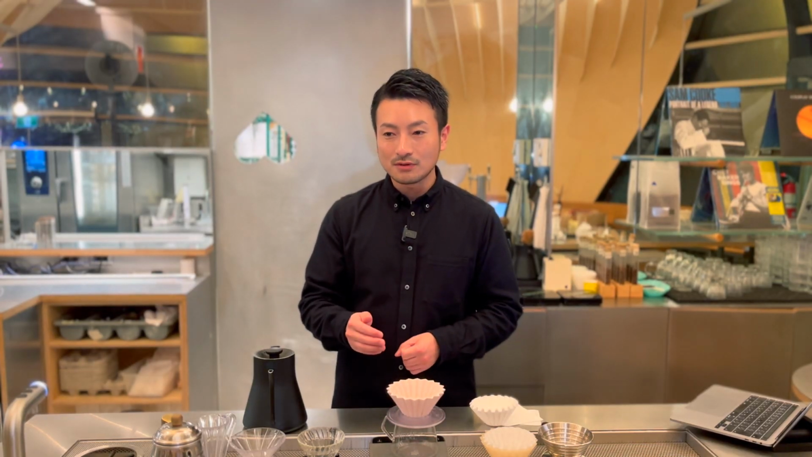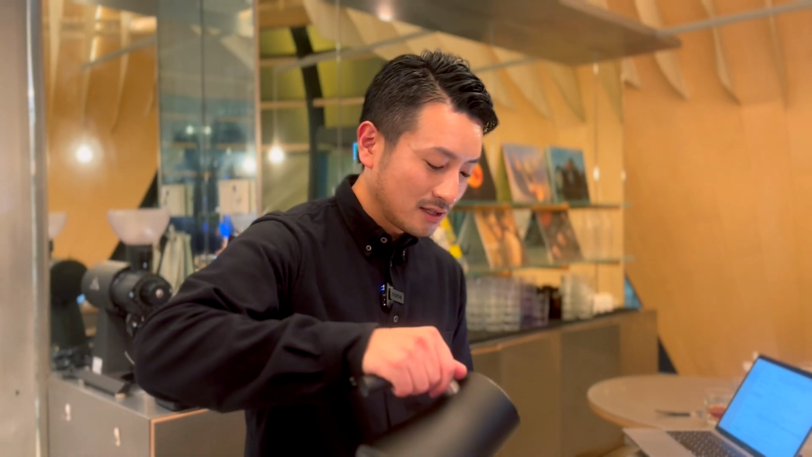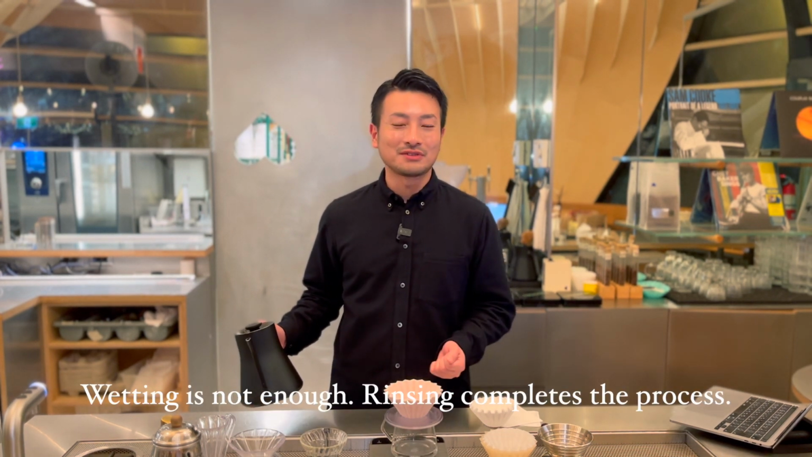If you've been using just a small amount of water to rinse, try using more next time and see how much of a difference it makes. Don't just wet it, rinse it properly.